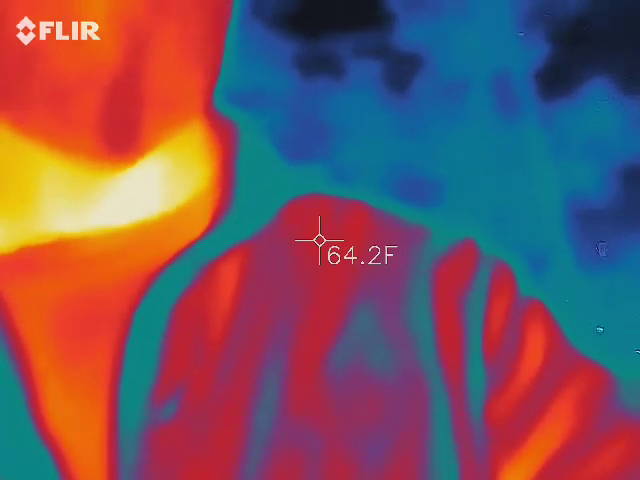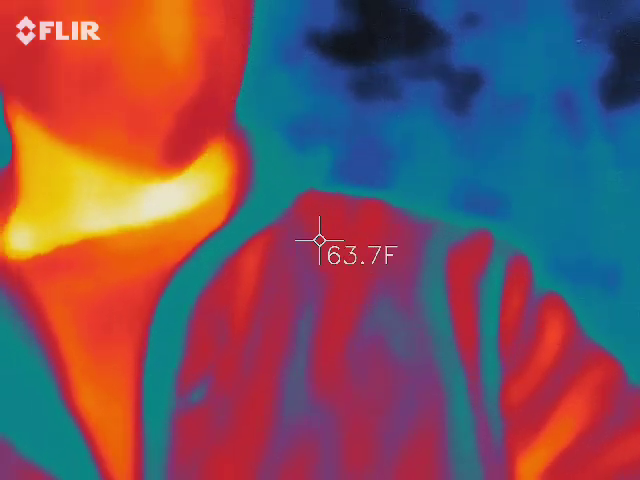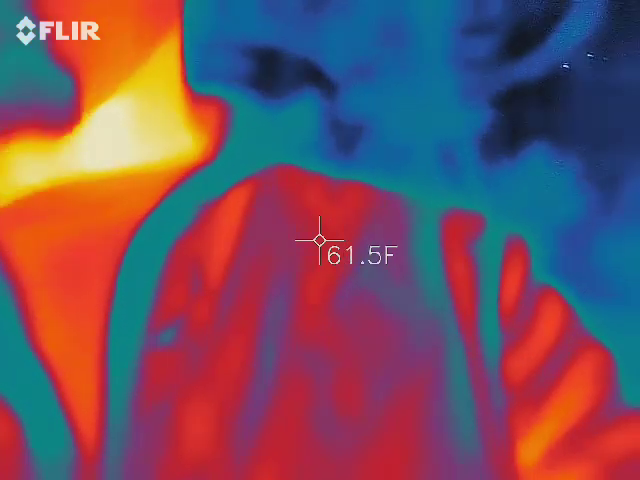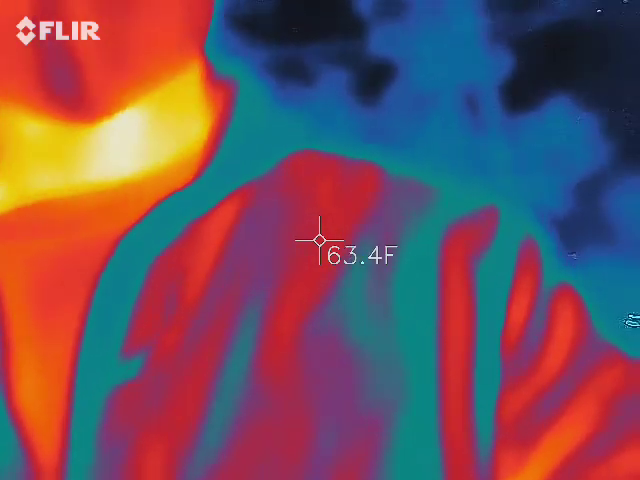I'm going to ask Howard to try to keep somebody in view at all times, because our skin temperature, 97 to 99 degrees, is going to be warmer than anything else out here on this chilly night. Okay, so you're going to try to keep a person in view, whether it's me or anybody else in the group. Sorry guys, you're going to be orange, red, and yellow in the video. But it will fluctuate.